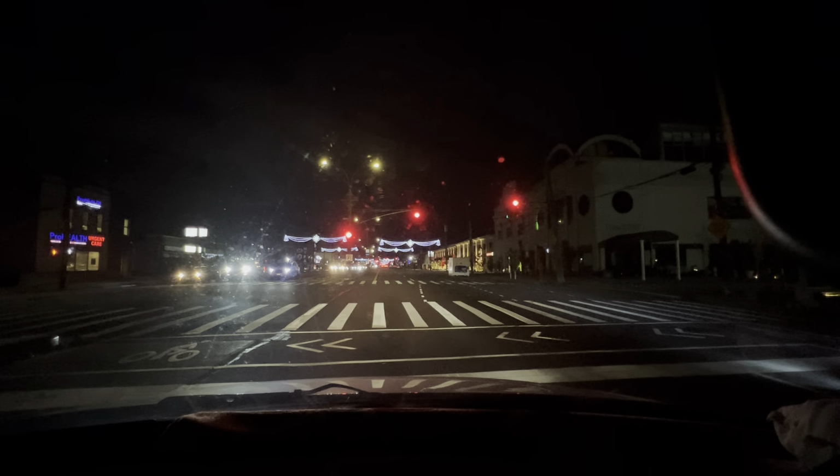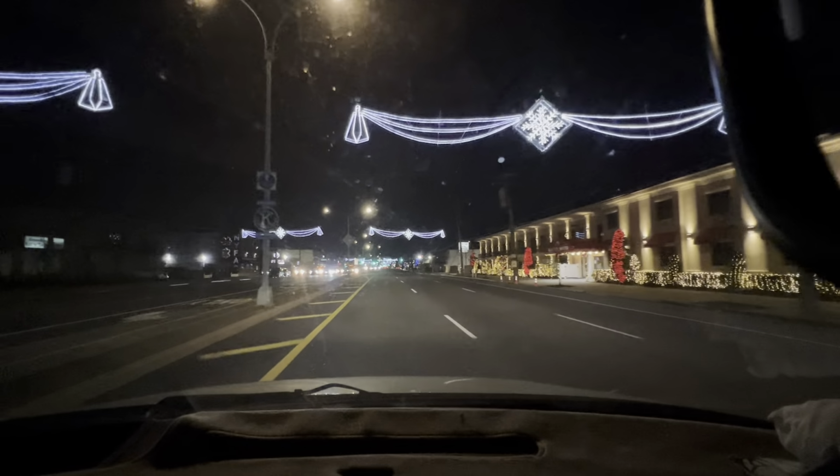Over on the left side is an urgent care that used to be the beer distributor. Shit, that's got to be 25 years ago. I forgot to turn the heat on in the car. What do you know? Anyway. These are great white lights.